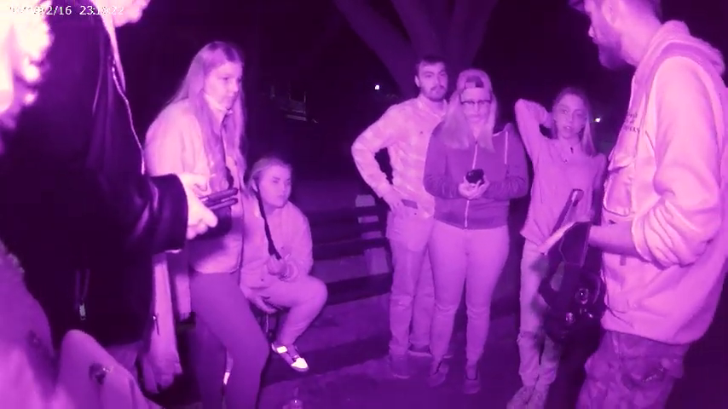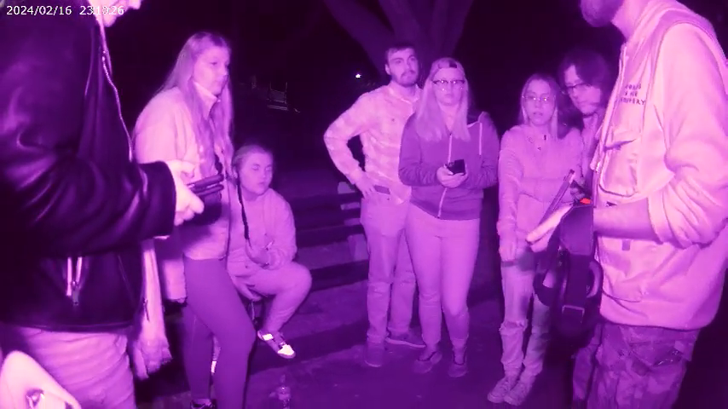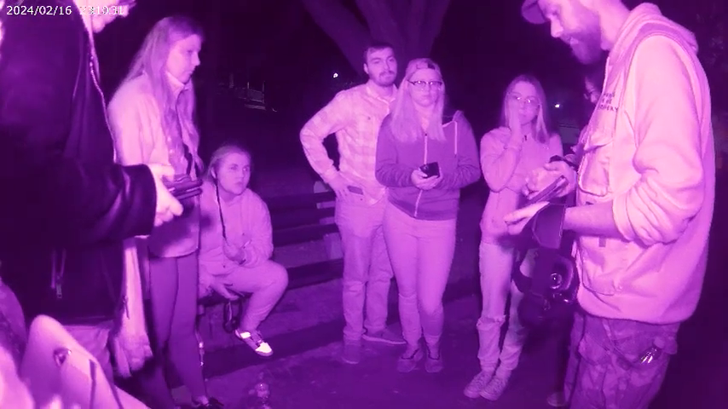Here's the house. I don't know what this house is relevant to, but it could be the cabin where he wrote his last words. I don't know what the inside of that place looks like, so keep that in mind. Again, I can't verify it. I'm just giving you where my mind goes with this.